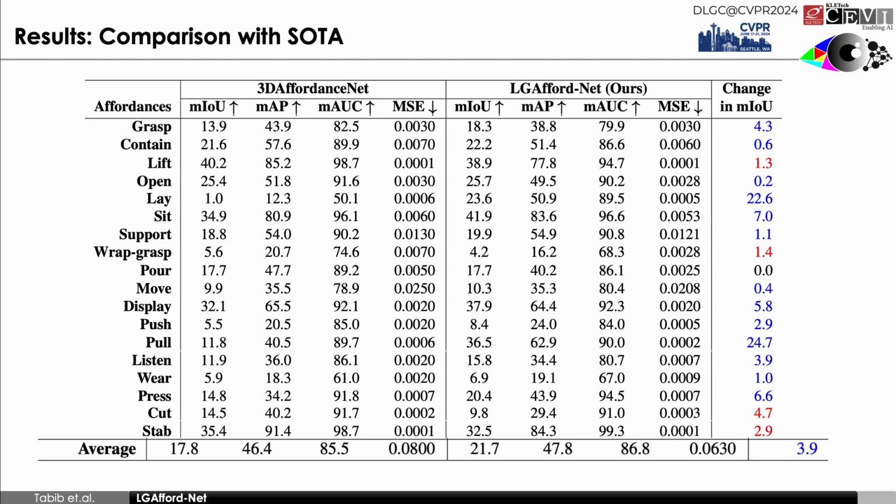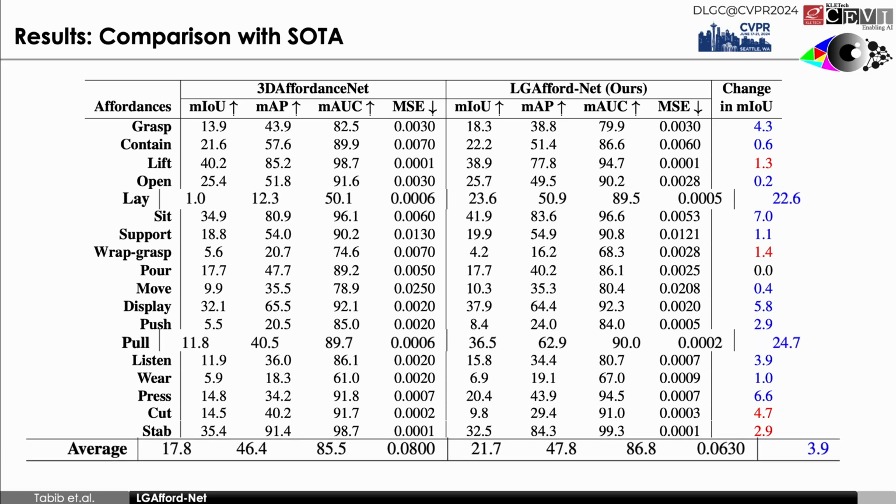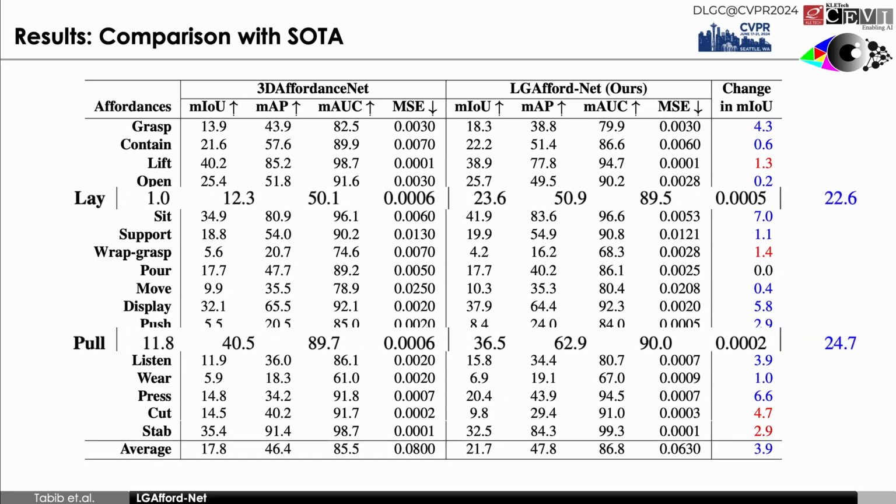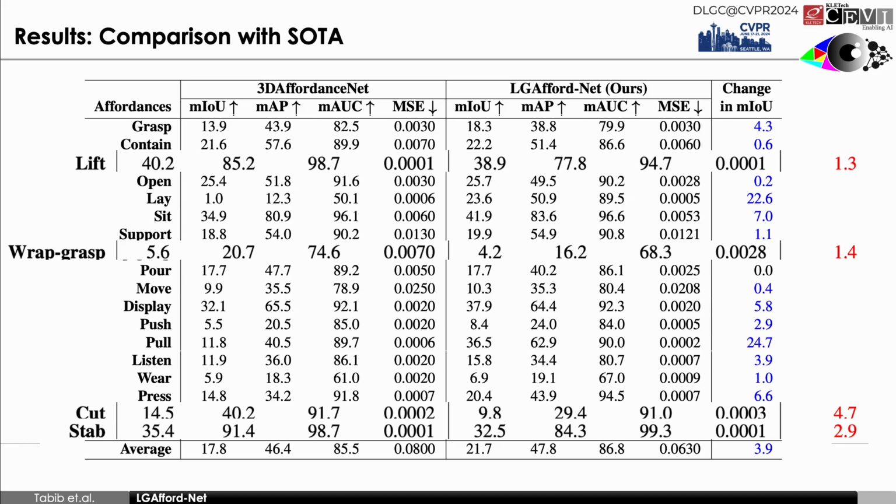On average, we observe a 3.9% increase in MIOU compared to SOTA. Notably, pull and lay affordance have increased by 24.7 and 22.6 respectively. However, lift, wrap grasp, cut and step have decreased by 1.3, 1.4, 4.7 and 2.9 respectively.